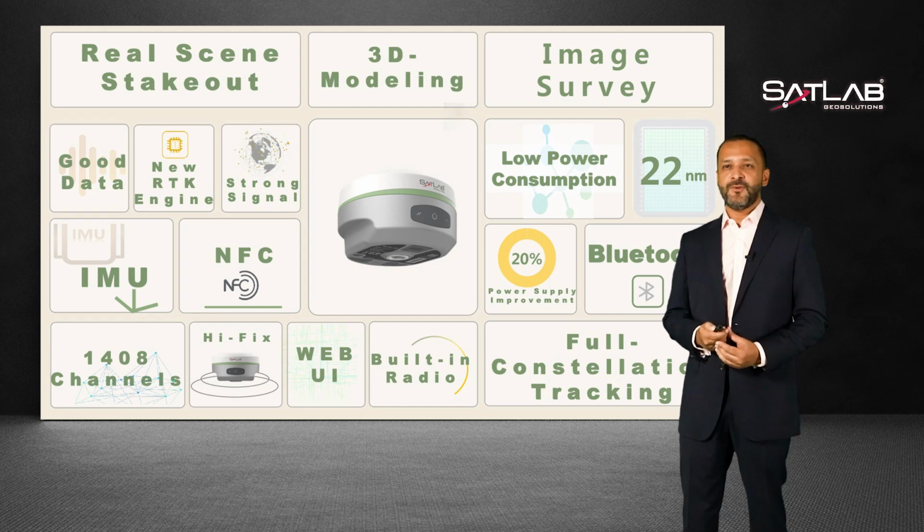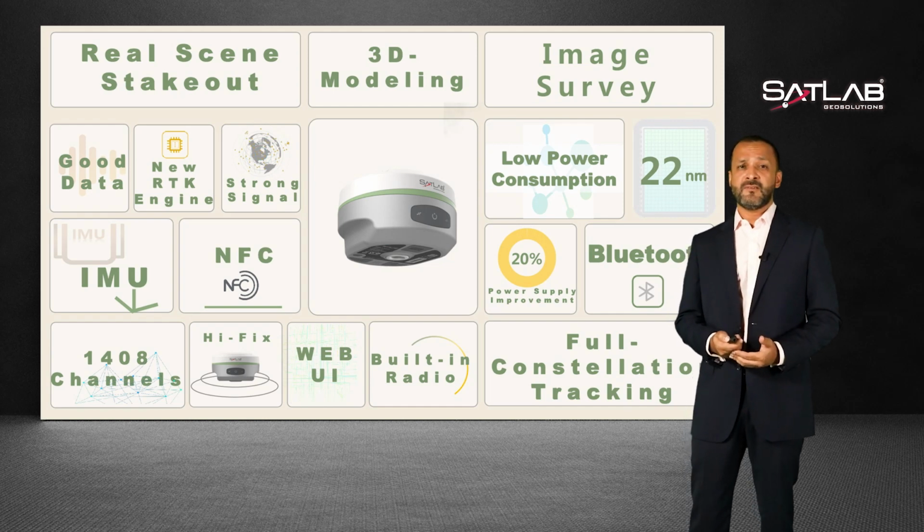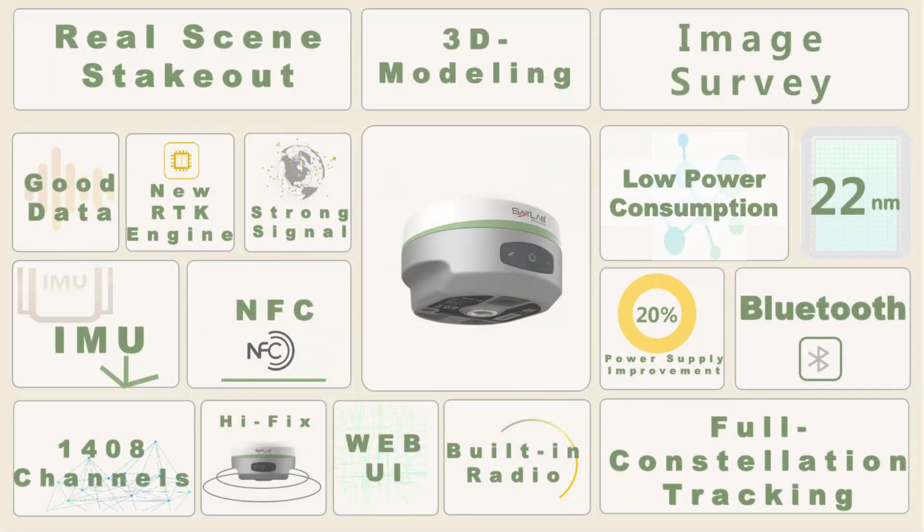Let's make a quick overview with these functions such as NFC, Wi-Fi, Bluetooth, Web UI, full constellation support, IMU tilt survey, advanced RTK engine, high accuracy and precision results. With a more portable design, we believe it will improve your work efficiency, and Eyr can be your next best friend in the field.